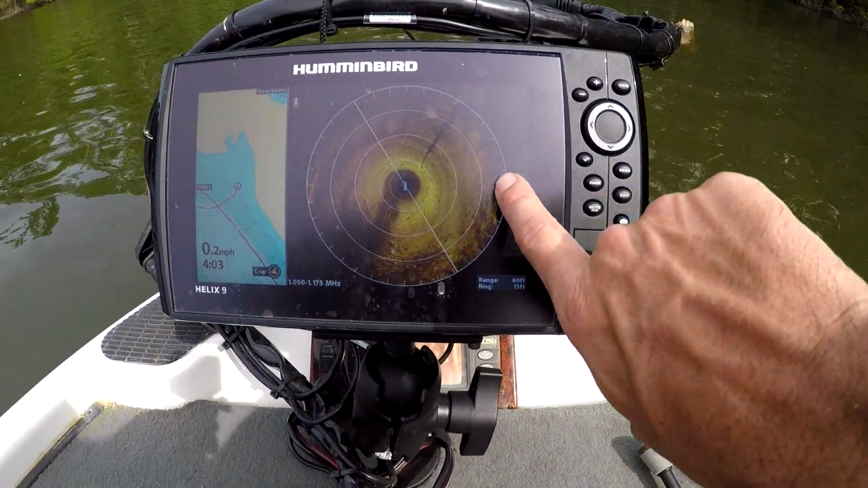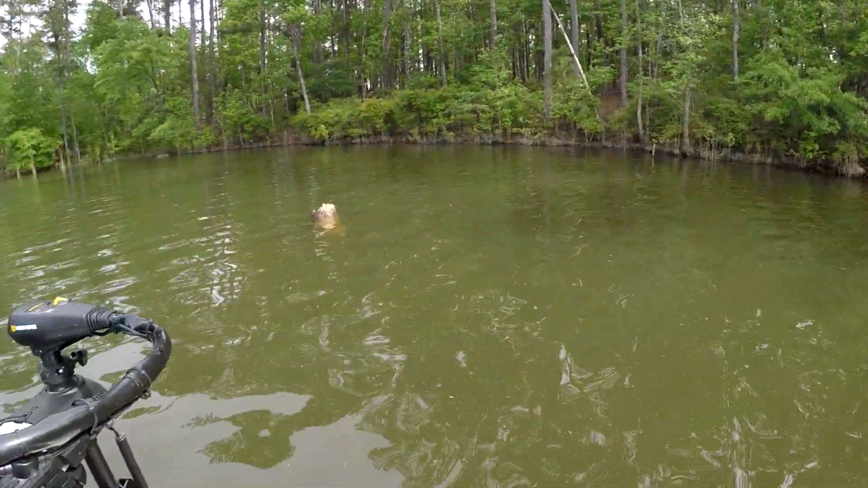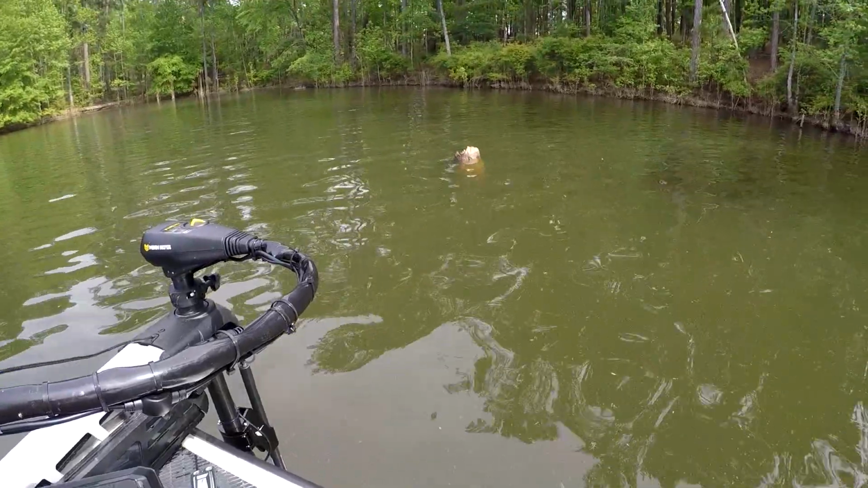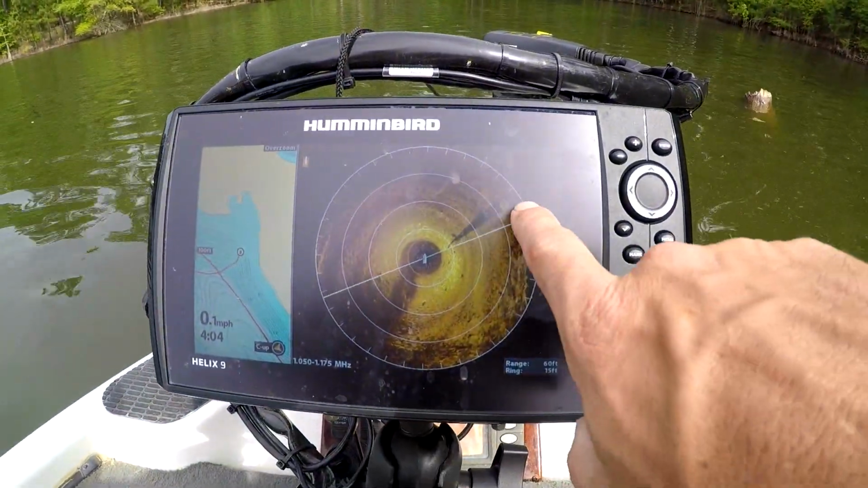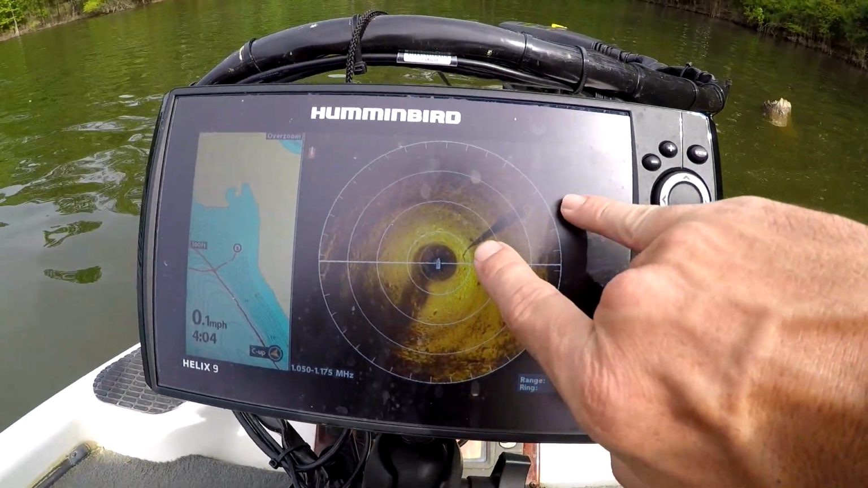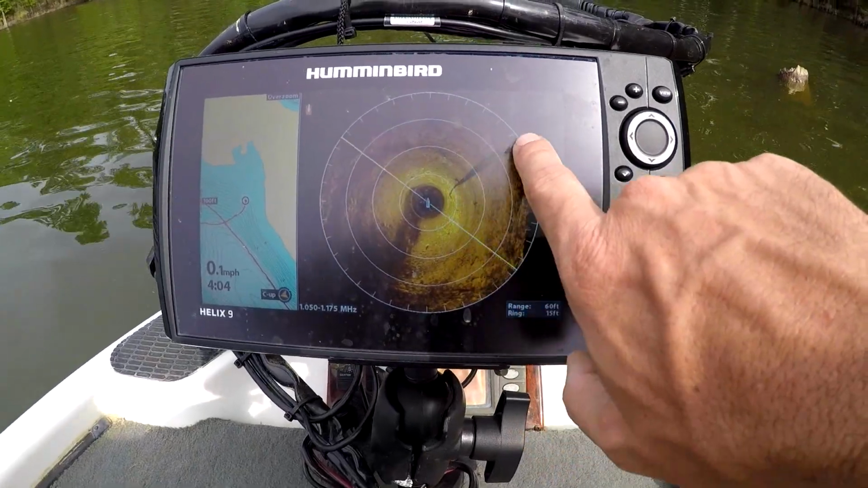Now, if you notice the black here, you got the land right there. But there's the tree. And then it should pop up now, and bam, there's the tree. Once you look at it for perspective, you can kind of get an idea of how big it is.